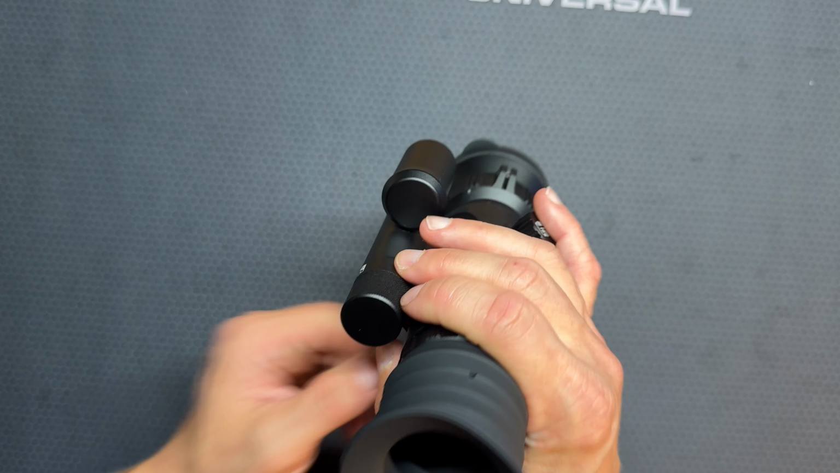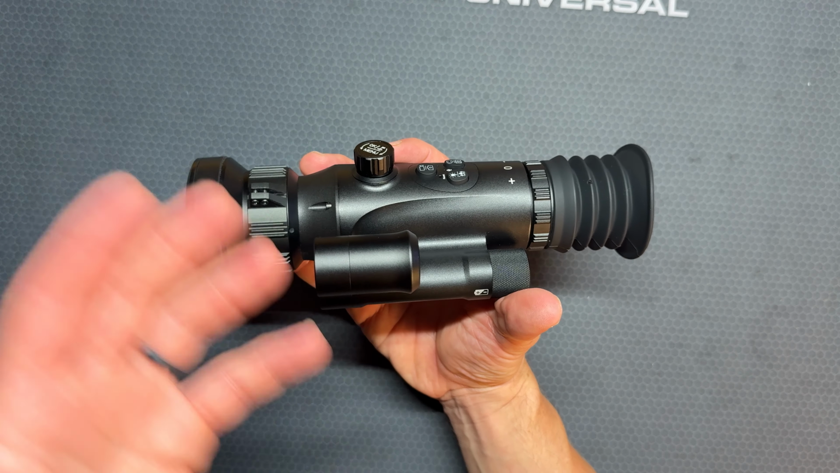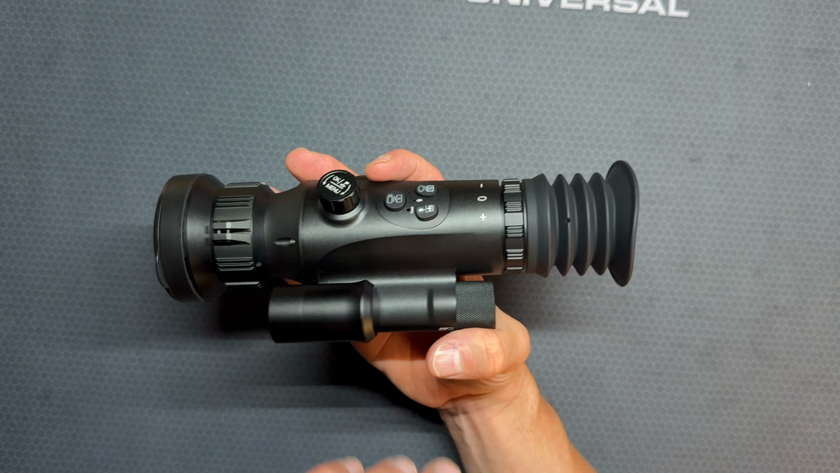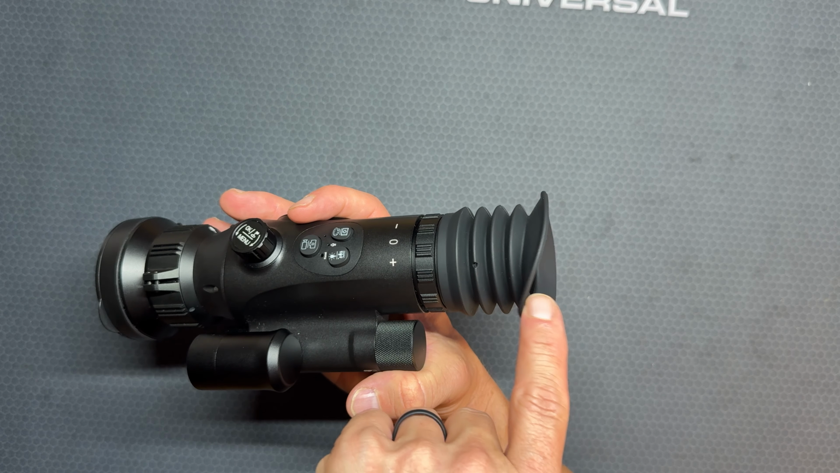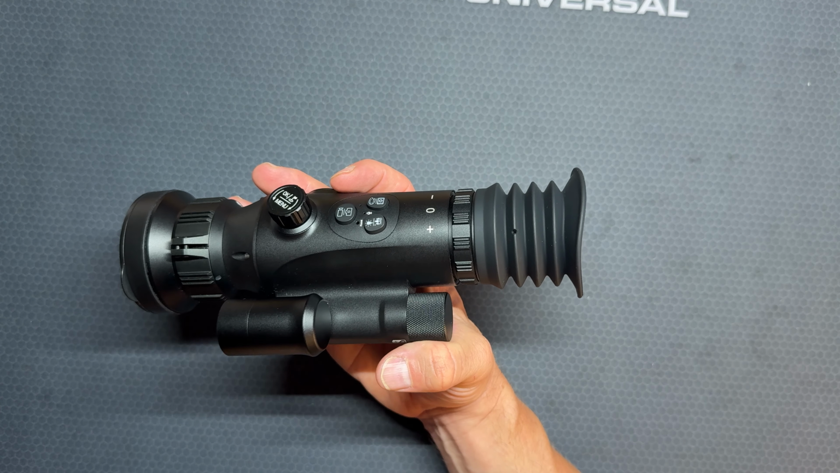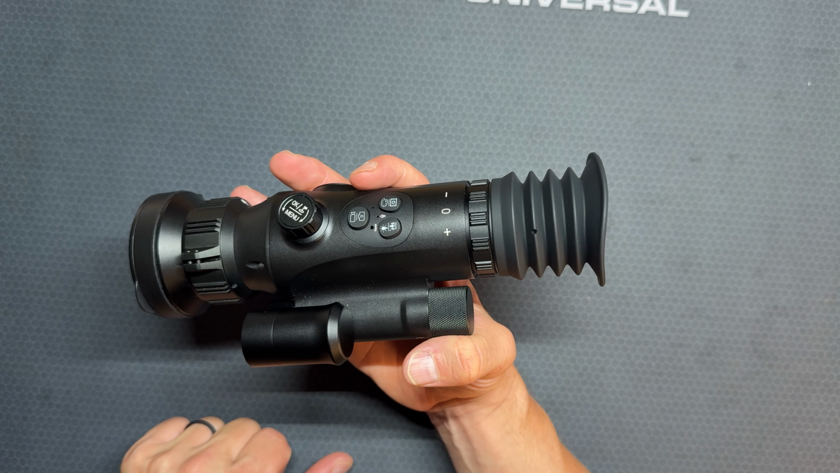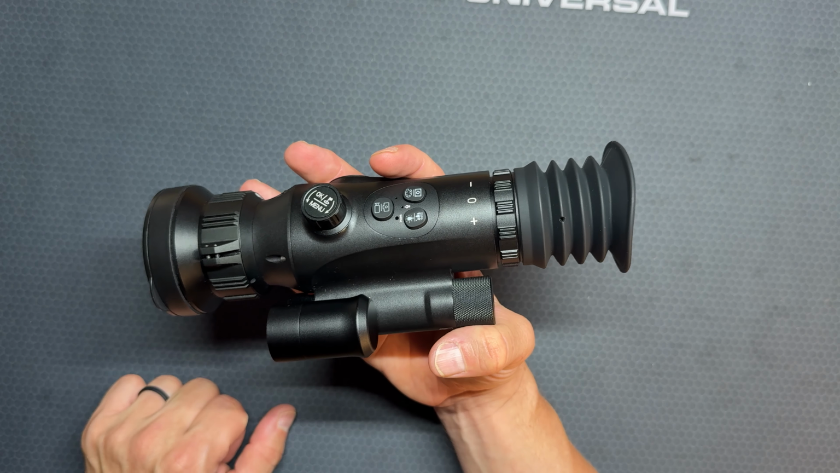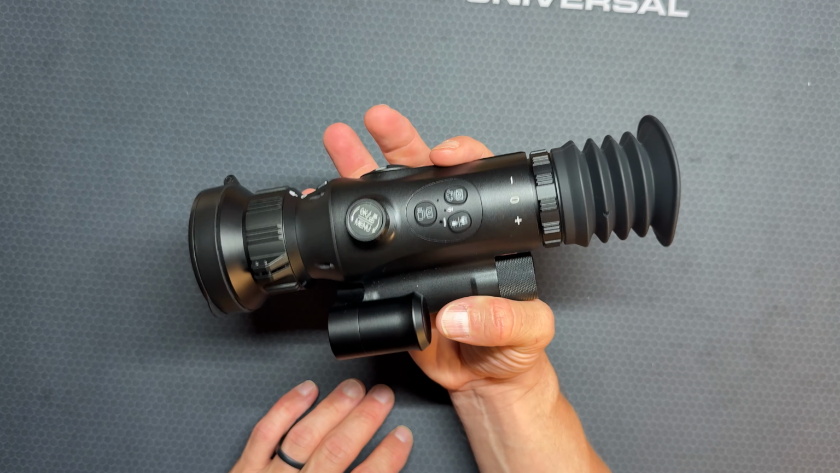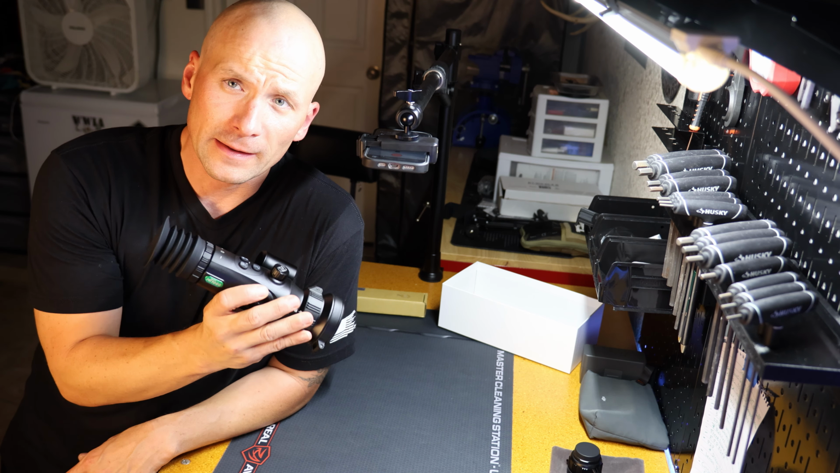But battery's in, and the only downfall to this, which I wish they would change, is you're not able to record when you're going through the settings. What I might try to do is rig something up back here with the phone to look through it and play with the settings that way so you guys can actually see. Without that, you can record if you're not in the settings changing things up. But once you get into the settings or the menu mode, you're not able to record. So I wish they would figure out an option to be able to record in the settings mode. All right, so got the battery in.